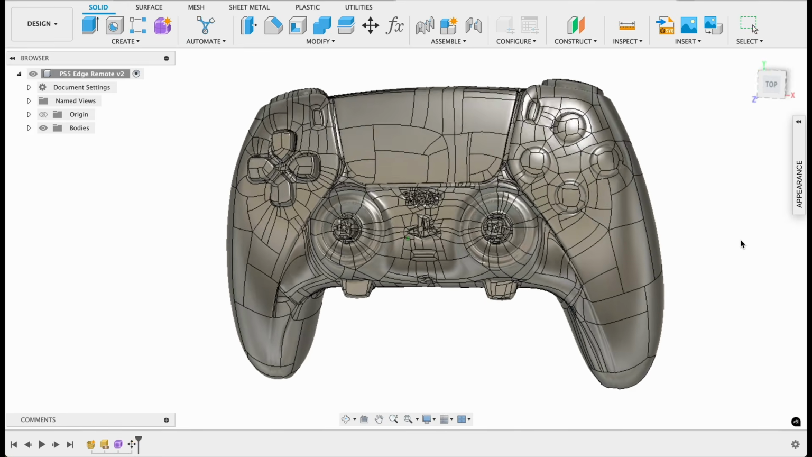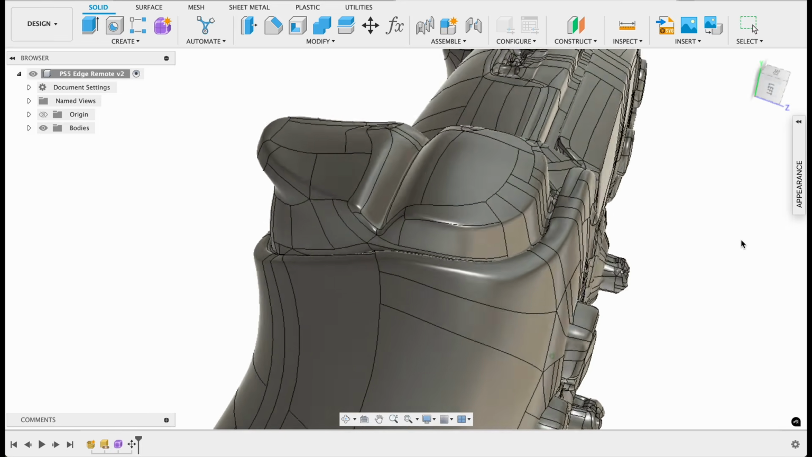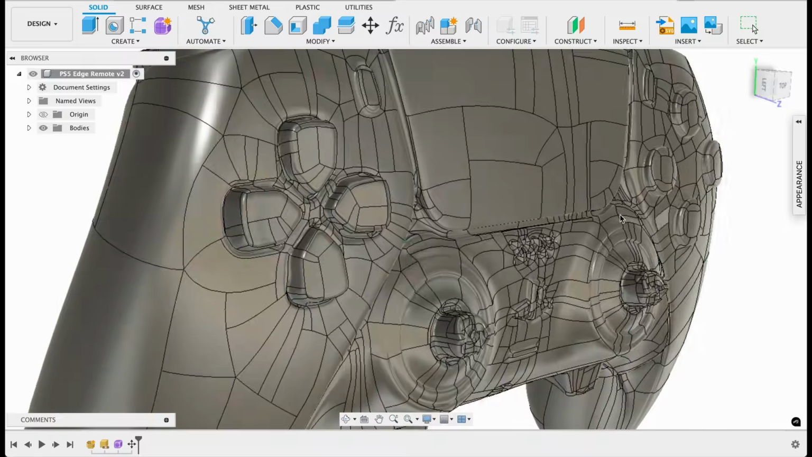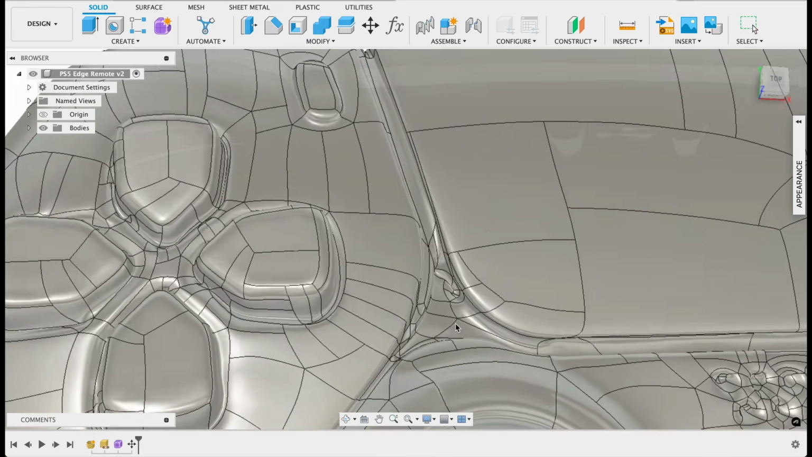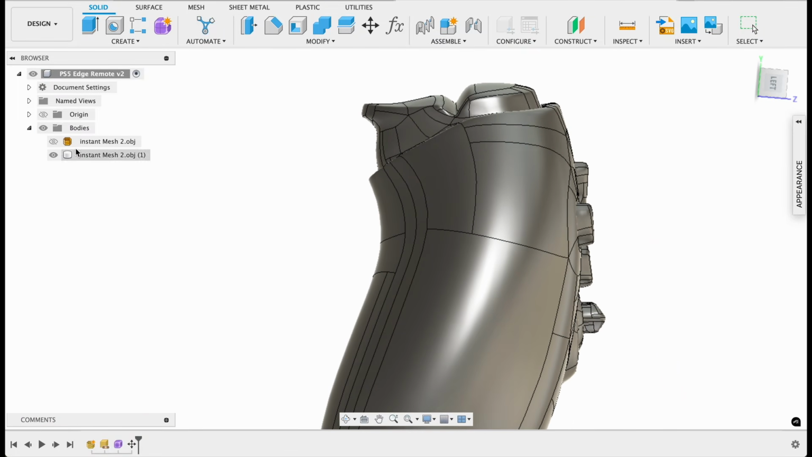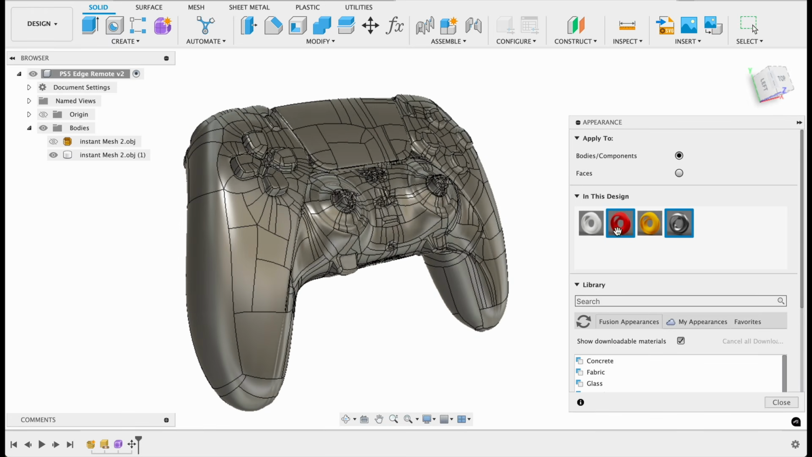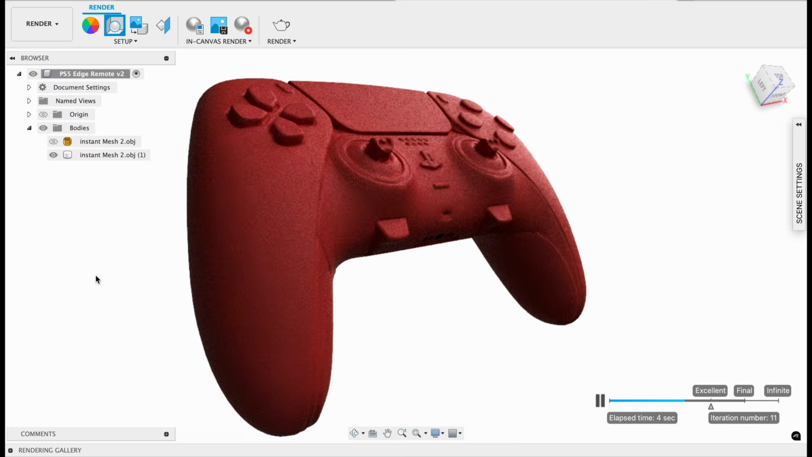The conversion process is now done. And it takes about 15 minutes, but you can see that this automated tool has done a really good job. Even with some of the noise that was in this little crack here, it cleaned up a lot of this stuff. And now if we look at the browser, we can see that the mesh has now been converted into a solid. I'll throw an appearance on here and render it and see what it looks like. This render is looking really good.